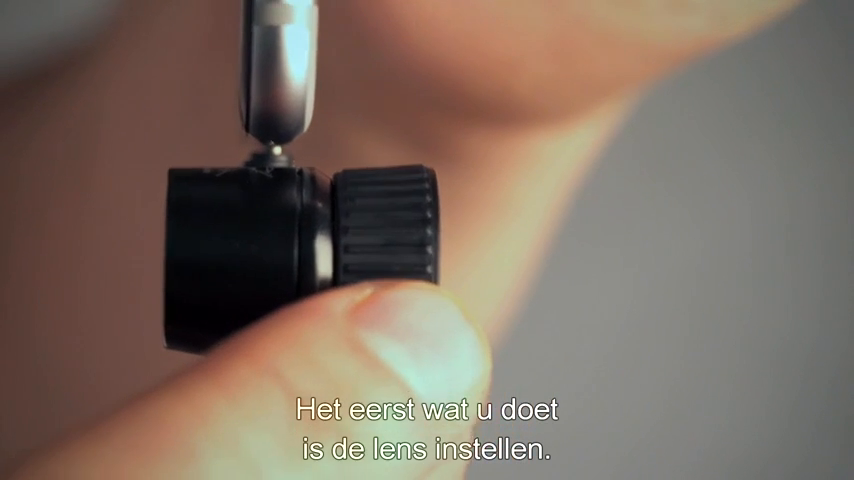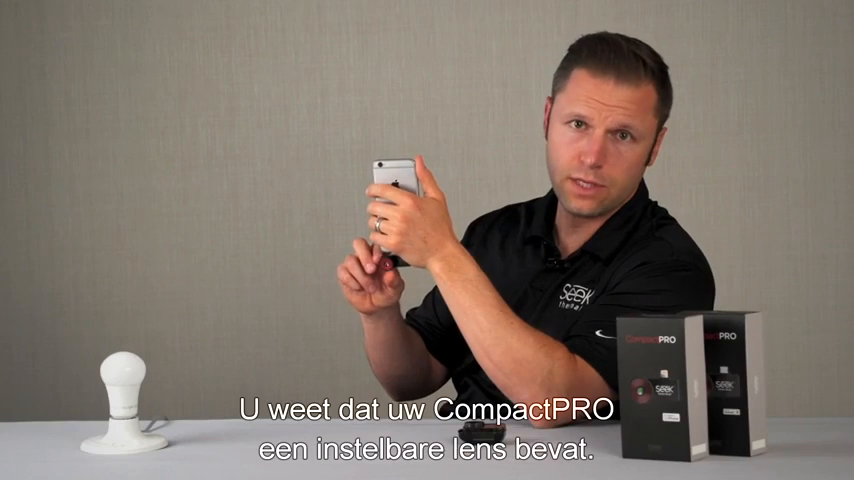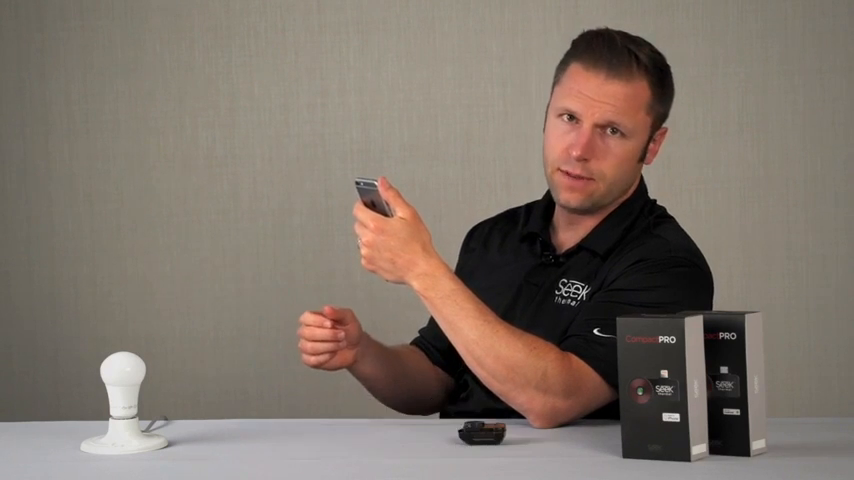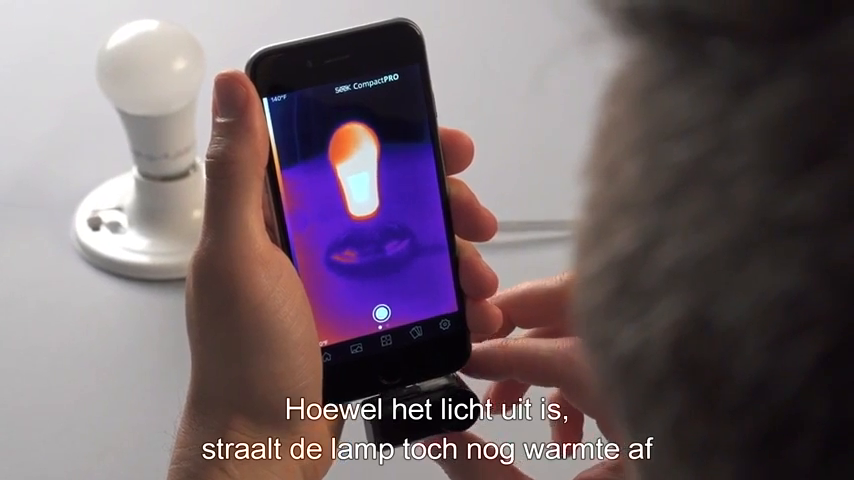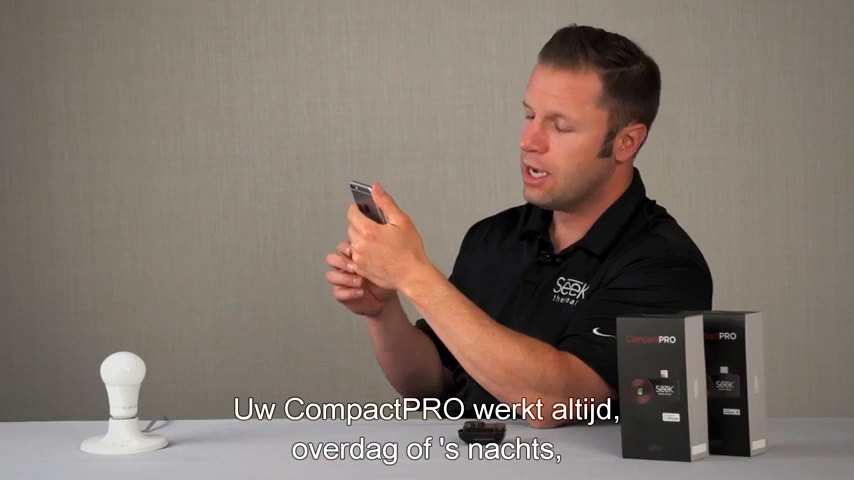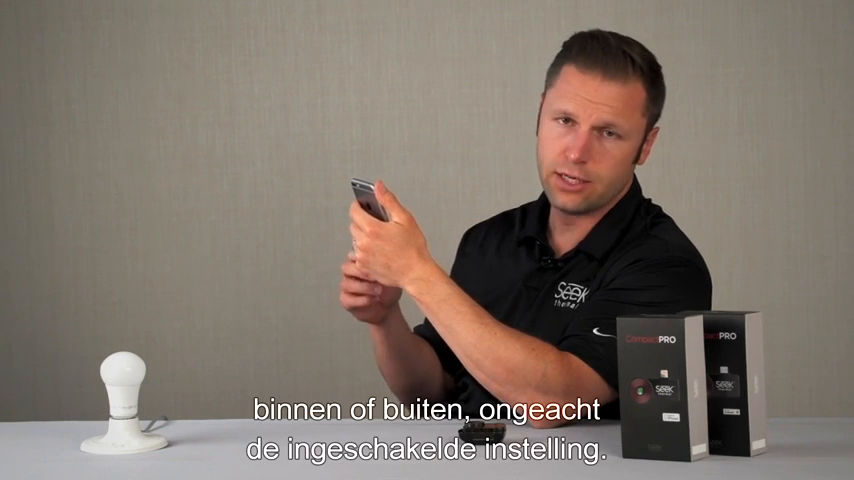Now the first thing you want to do is focus the lens. Remember, your Compact Pro comes with an adjustable lens. You'll also notice that the light bulb is now turned off. So even though this light is off, it's still emitting heat, which is why it's showing up on the screen here. Your Compact Pro will work day or night, indoors, outdoors, regardless of the settings that you're in.